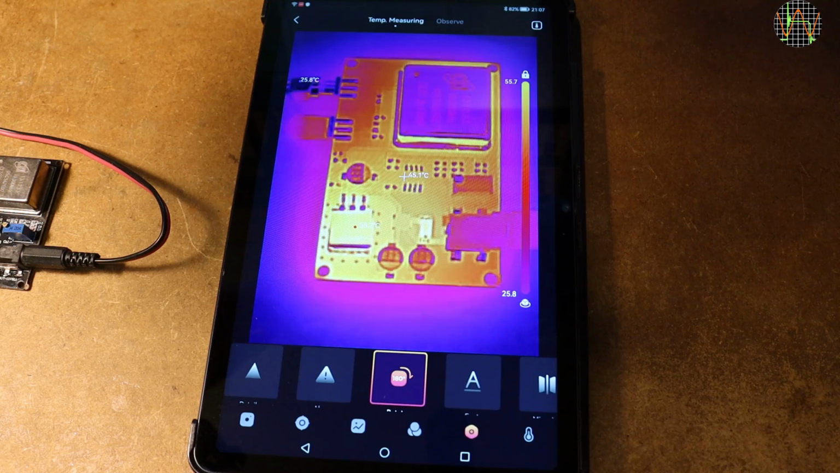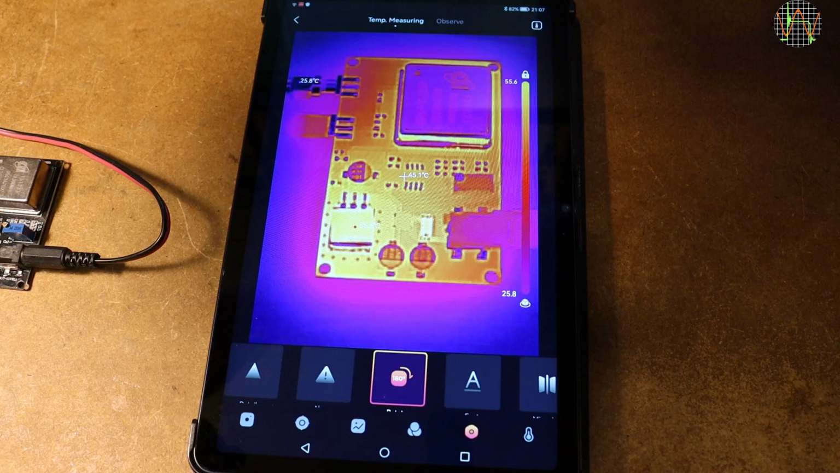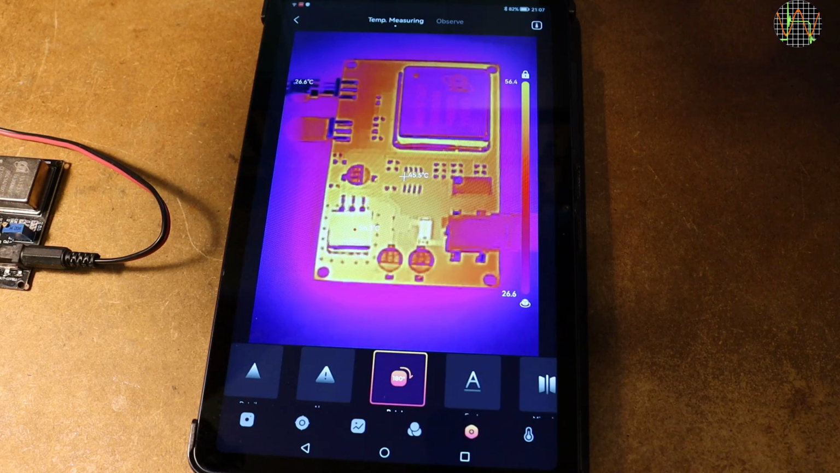This image is actually already in focus because I was using the camera earlier, but normally it would not be. You have to adjust the focus by turning the ring on the camera lens. I'm deliberately putting it out of focus and then back into focus so you get the idea.